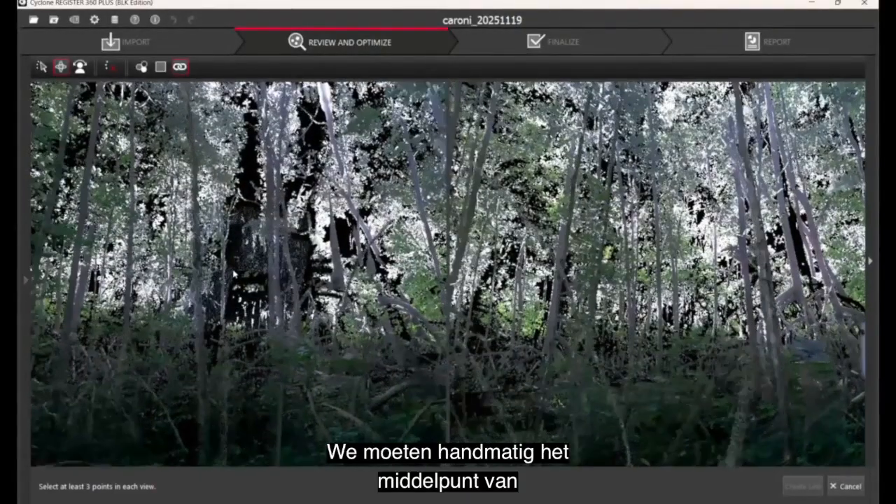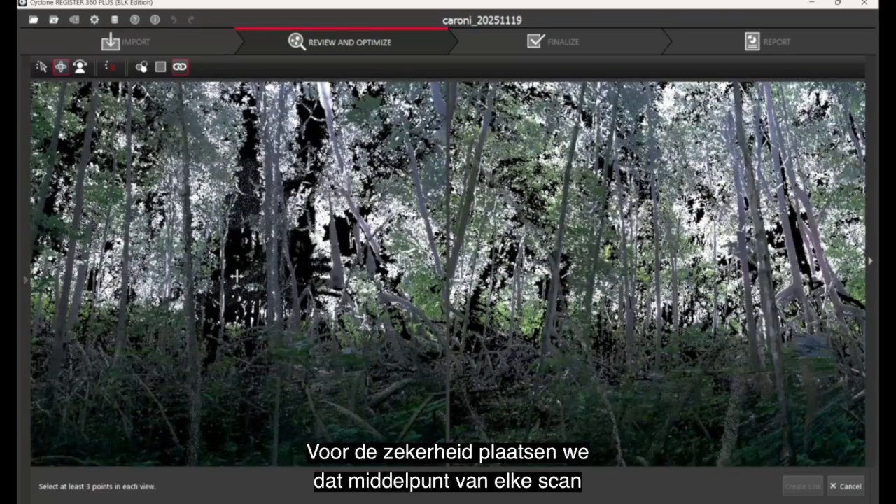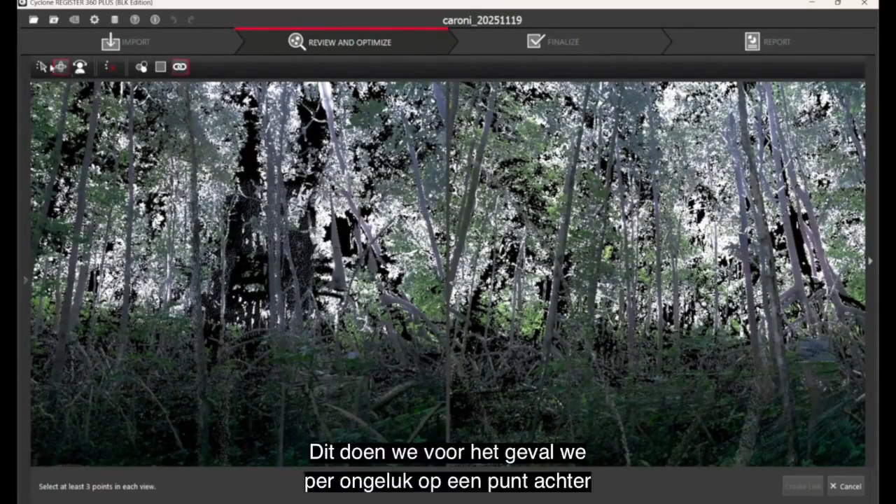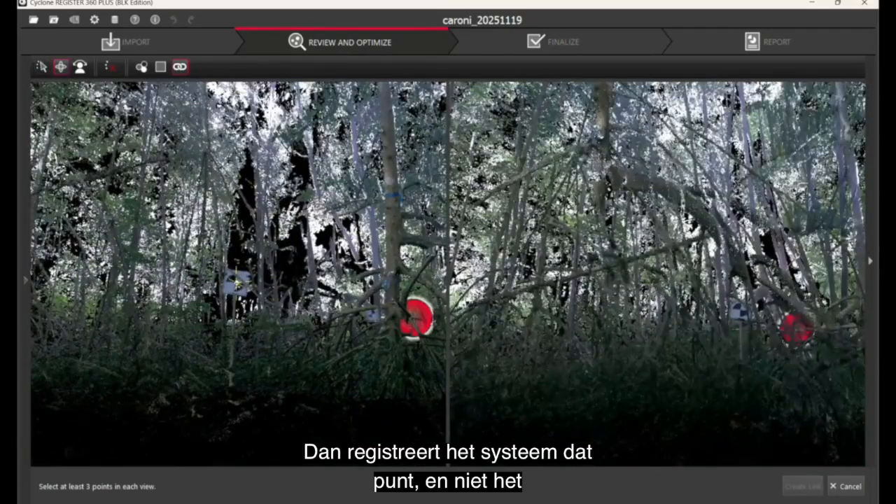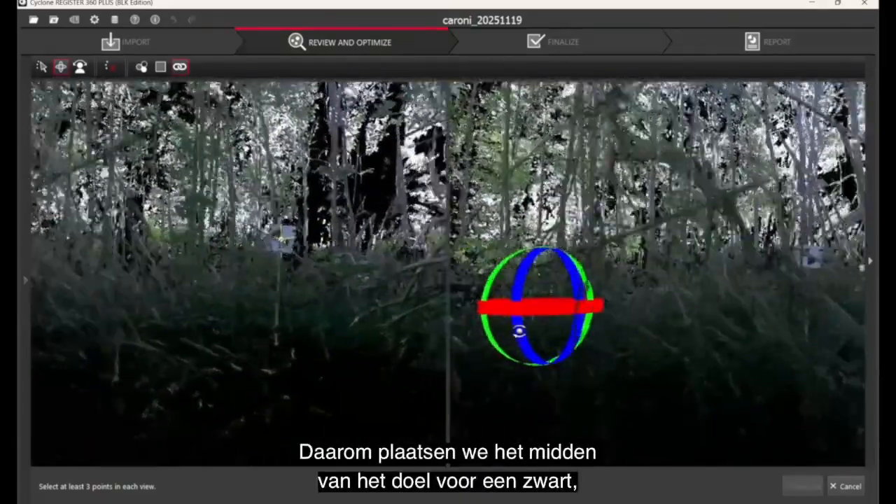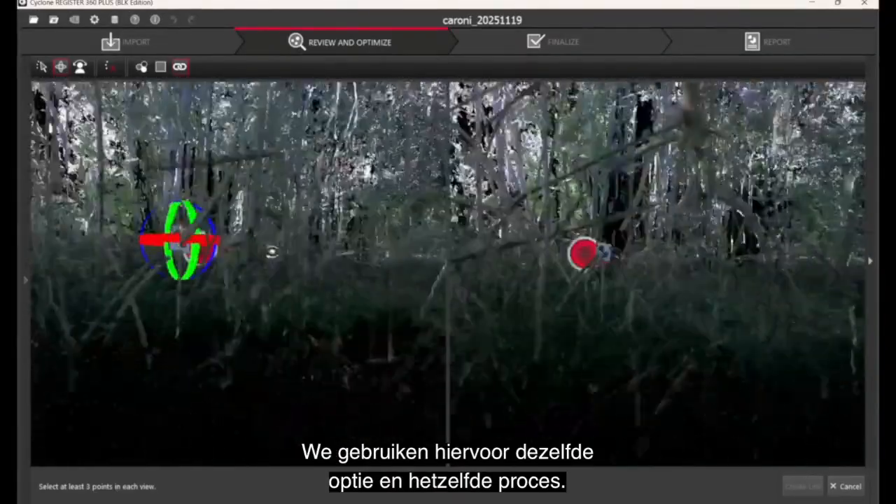We have to select manually the center point of each scan. To be safe, we put that center point of each scan in front of some black no data space. We do this in case we accidentally click a point behind our target. It will register that point, not the point in the center part of our target. So that's why we put the center part of the target in front of some black no data space.